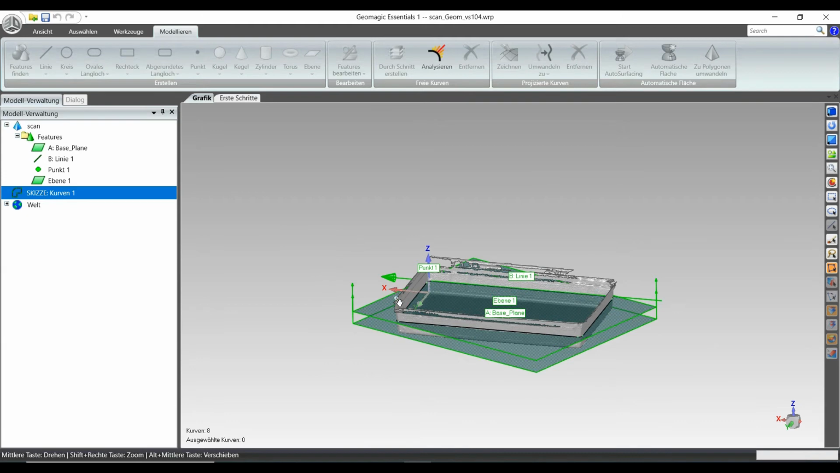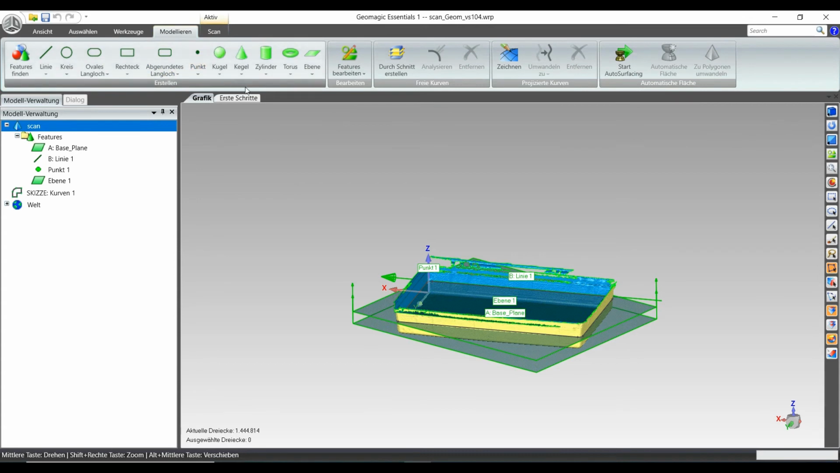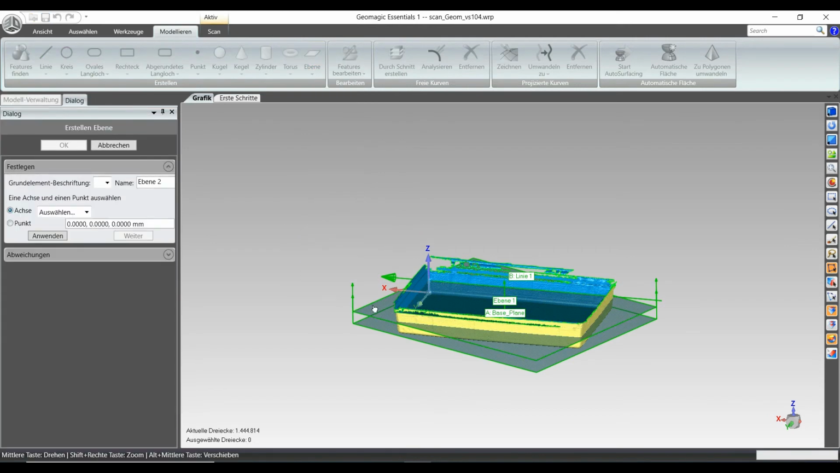And as there is a draft on it, I'm going to create additional ones that are a little bit above and a little bit below. As the foam is really flexible, I don't have to fear so much uncertainty, because the foam will be able to compensate for that. So I'm just having some orientation.